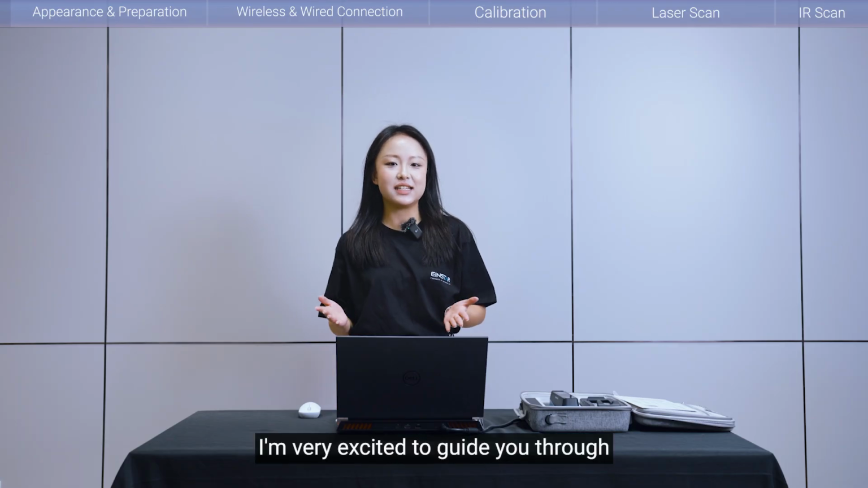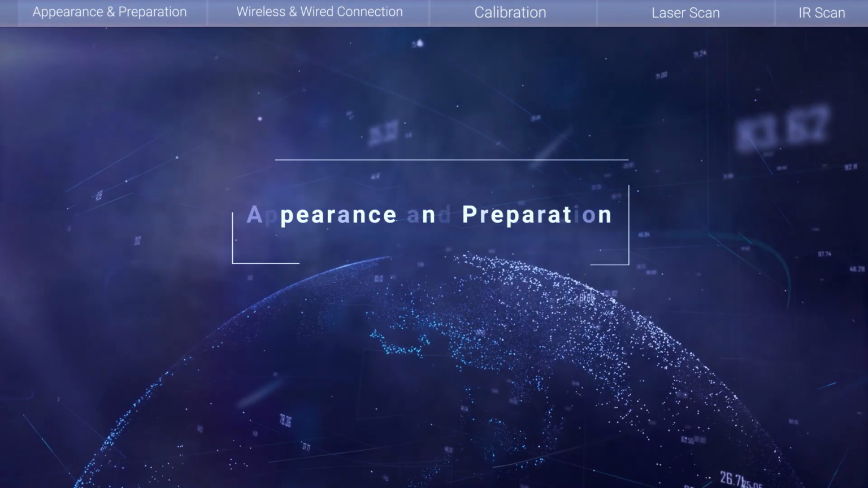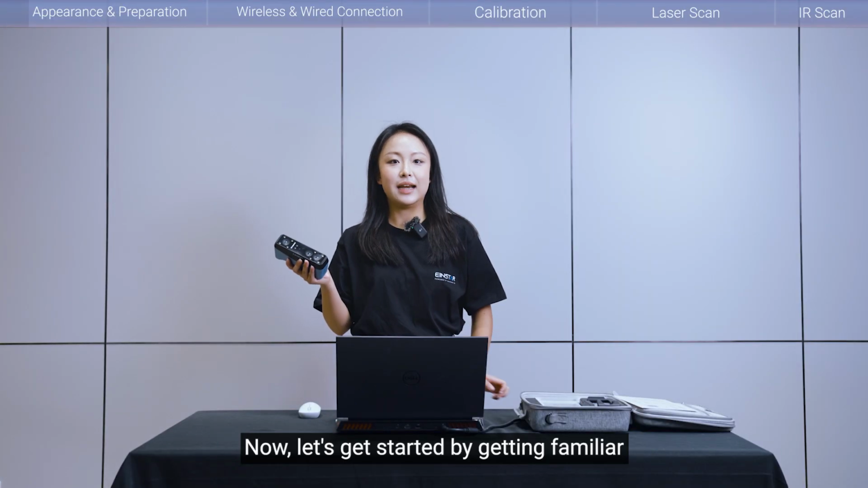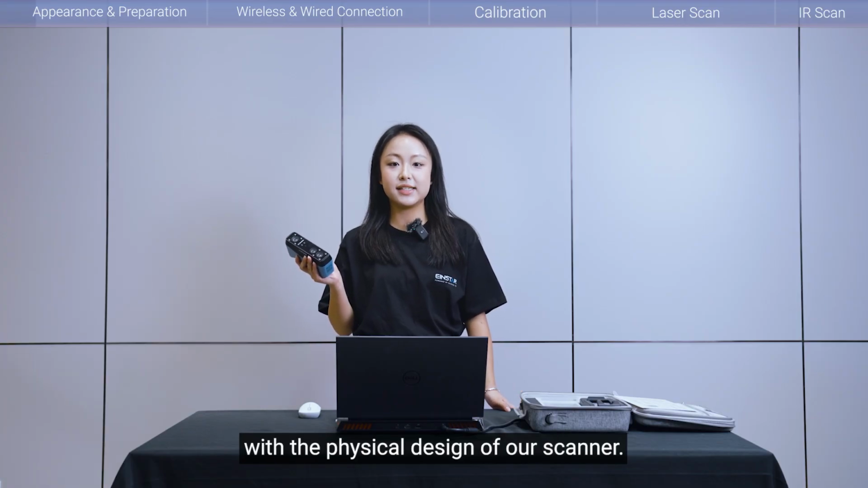Today, I'm very excited to guide you through a full tutorial of EINSTAR 2. So, here is our main character. Now, let's get started by getting familiar with the physical design of our scanner.